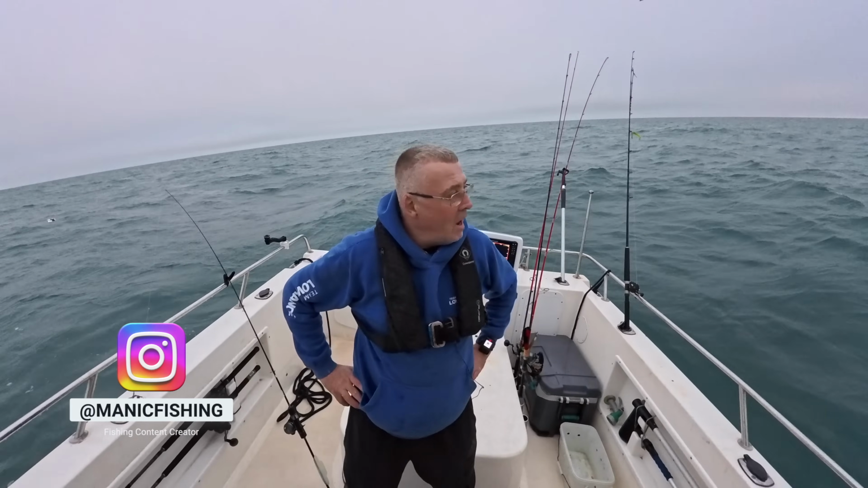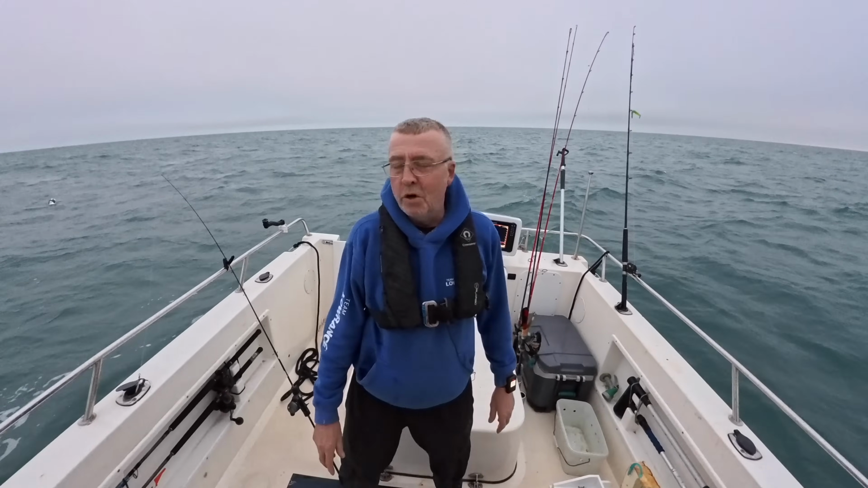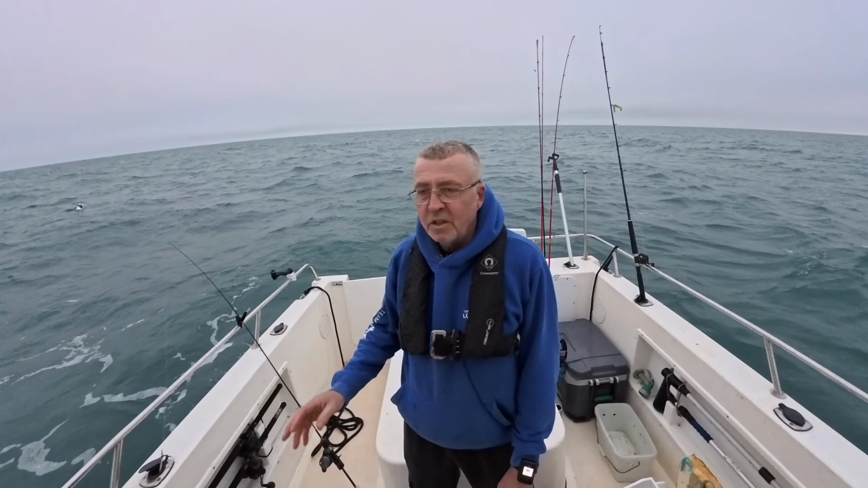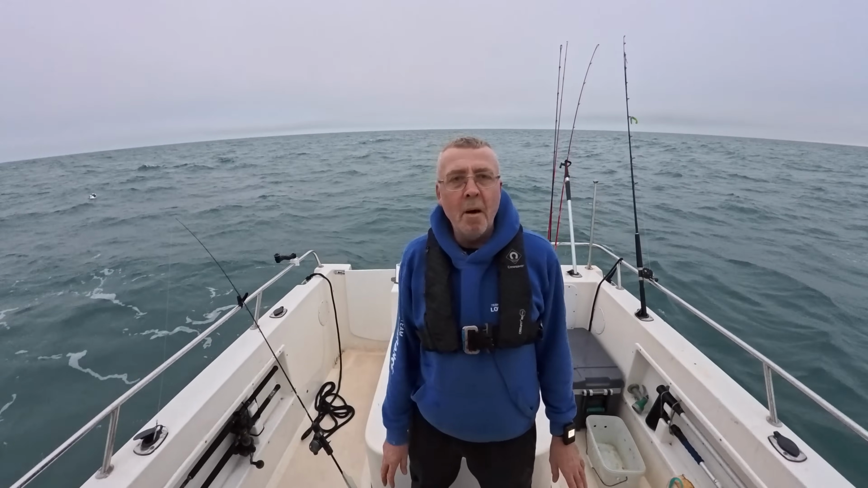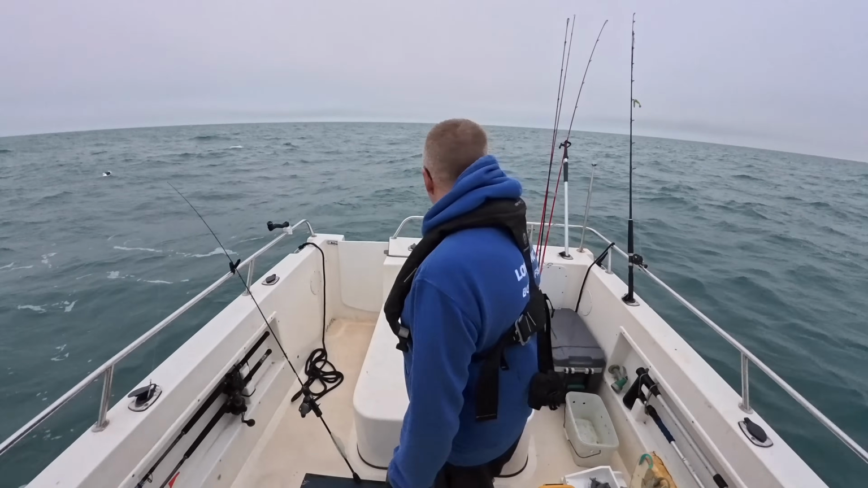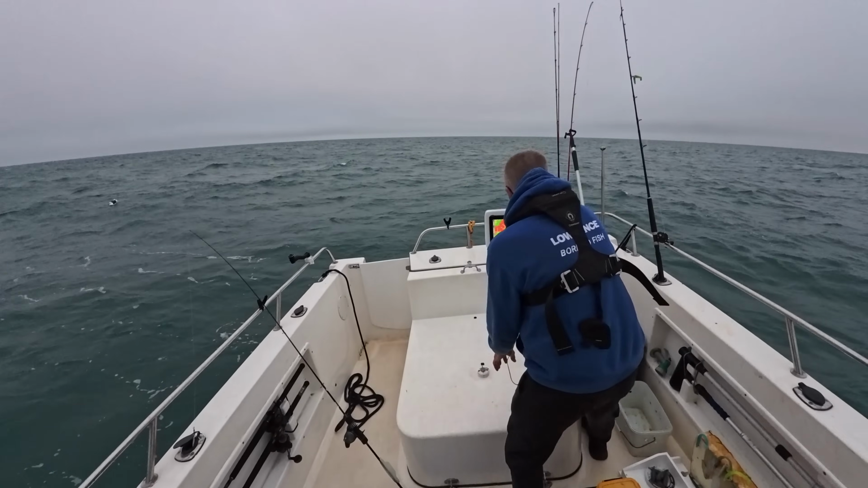Well, this flat calm day, it's not a flat calm day, but it don't matter, it's all good. I'm out fishing, that's what I wanted to do, so hopefully. I've steamed out, I'm just over 20 mile out. I'm going to hit a wreck I'm pretty used to. They're either going to be on this one or they're not.